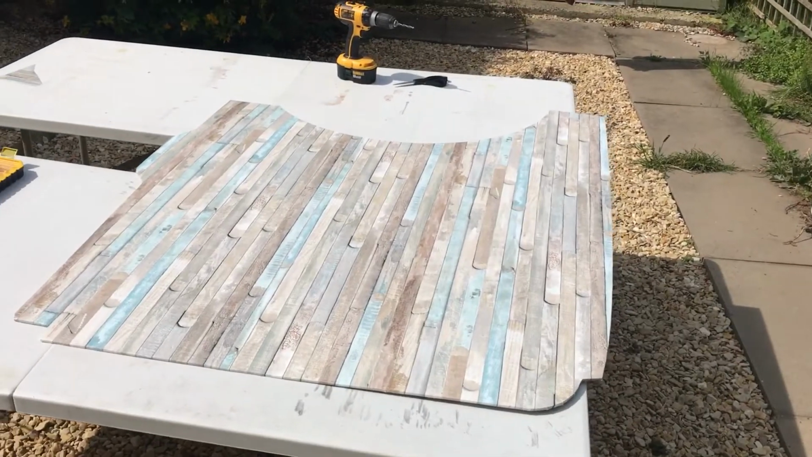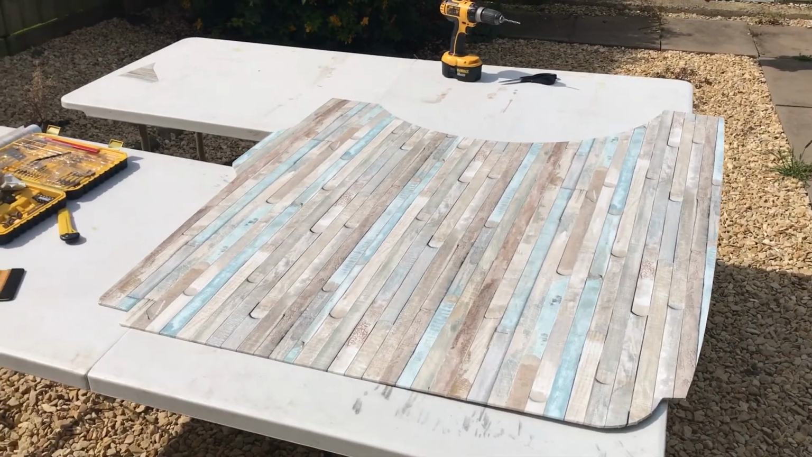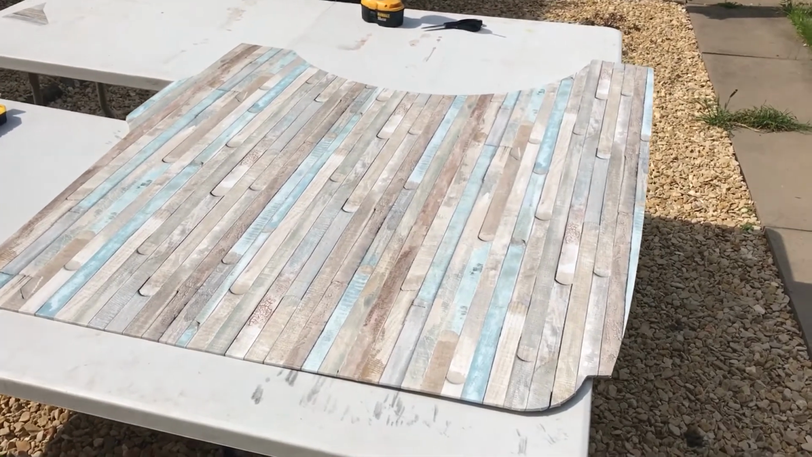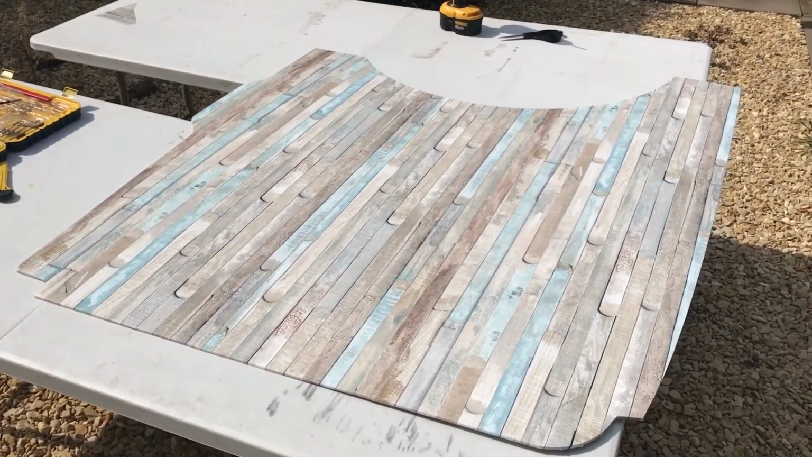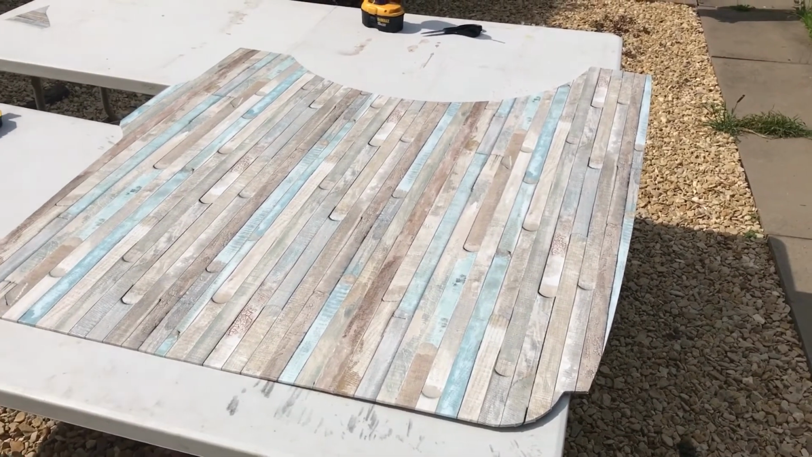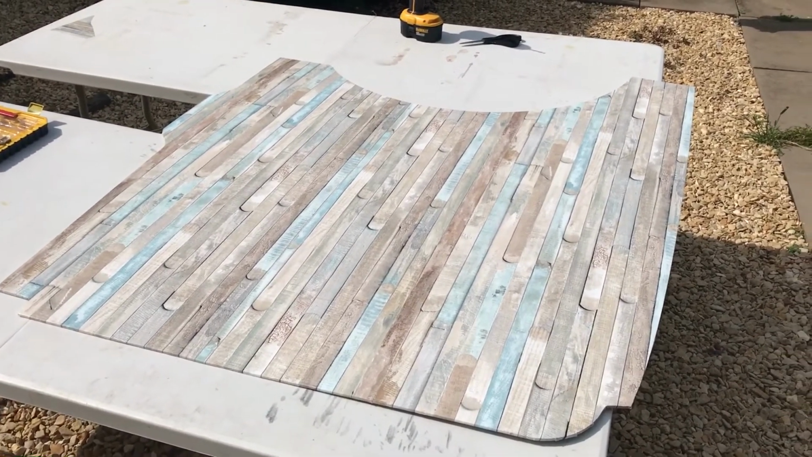Hi guys, this is the next day. As you can see, I've gone on with the next panel. Managed to get a little bit more vinyl. The other panel I finished off, that's already in there. I'll put this one in and I'll show you them up.